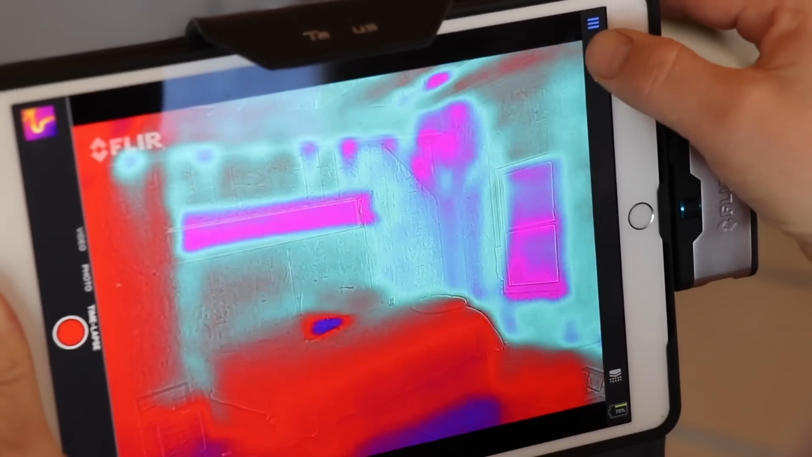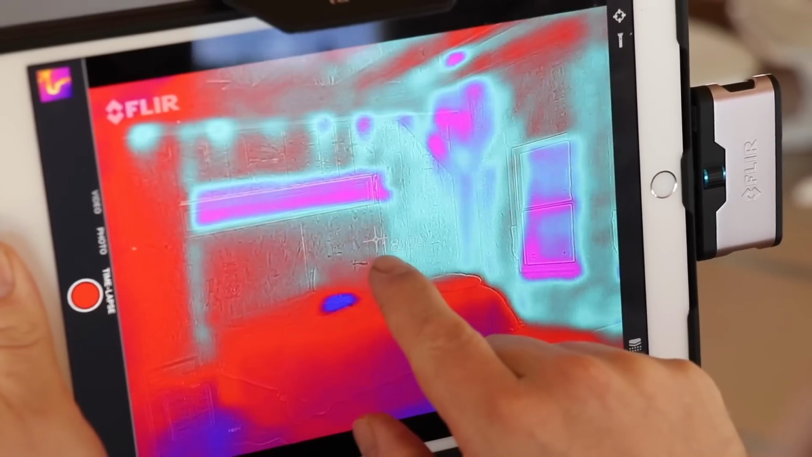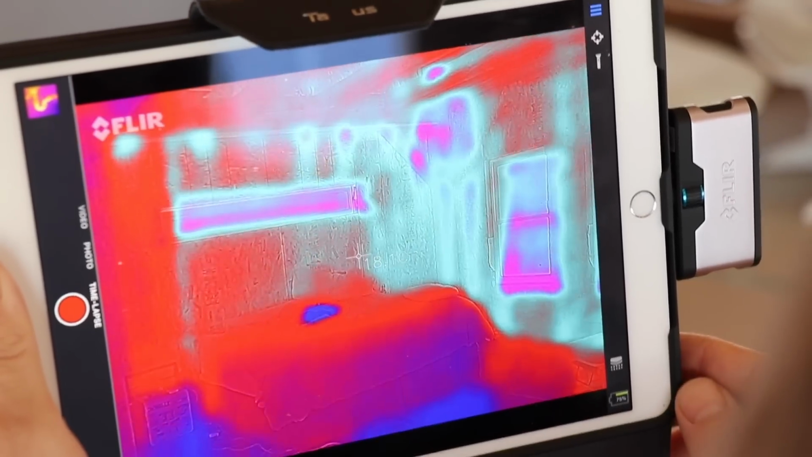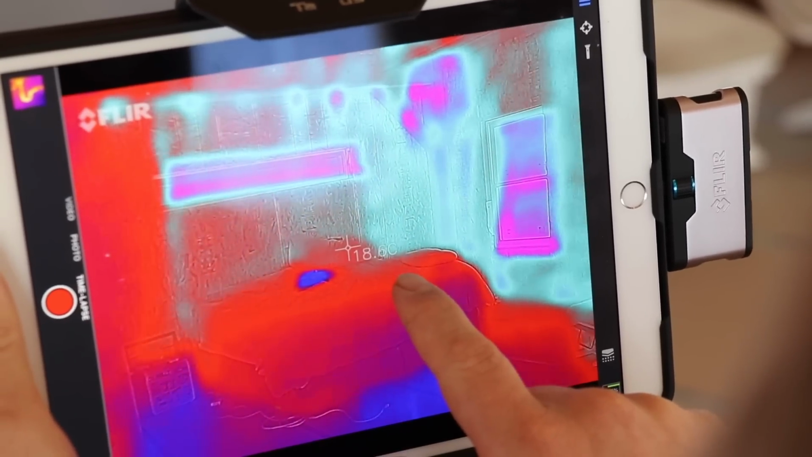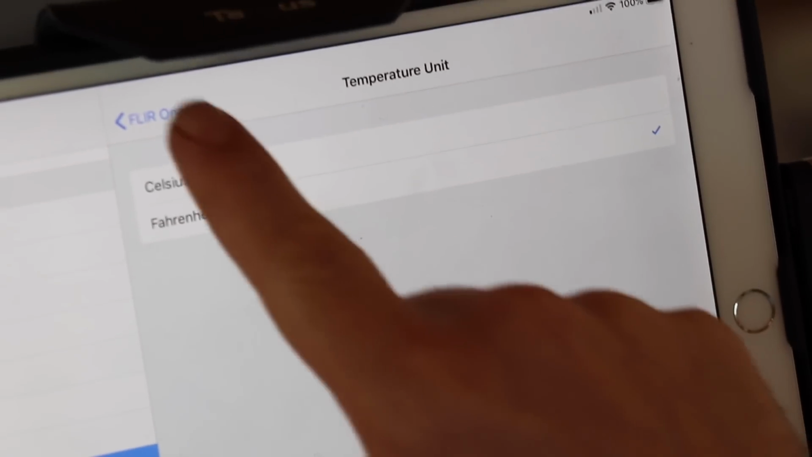This button here activates a crosshairs in the middle of your screen, and what it's doing is showing you the temperature right where the crosshairs are located, and that's a real-time temperature. It's currently showing the temperature in centigrade or Celsius, and in the settings you can change this to Fahrenheit, or you can simply turn it off.